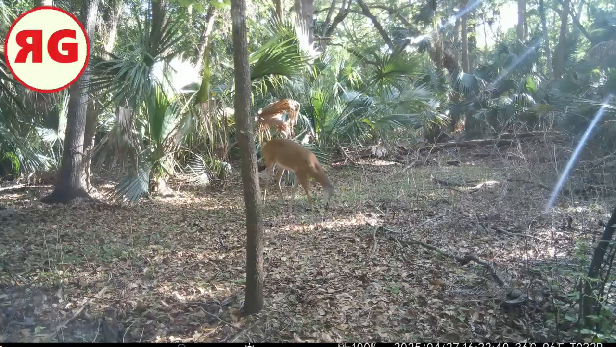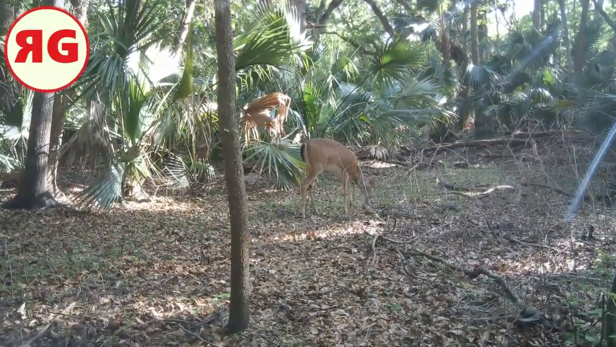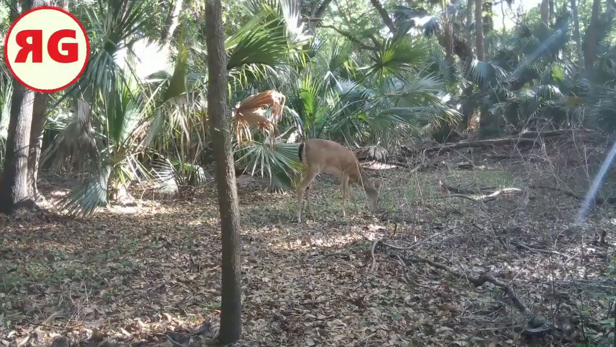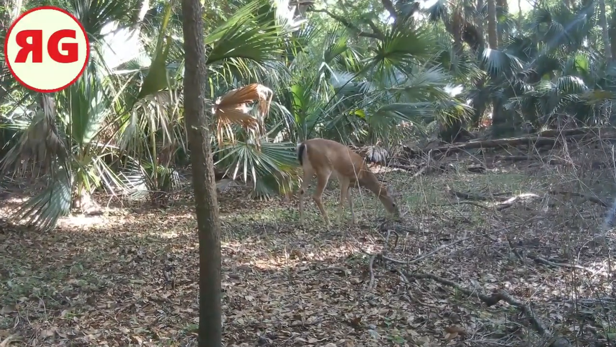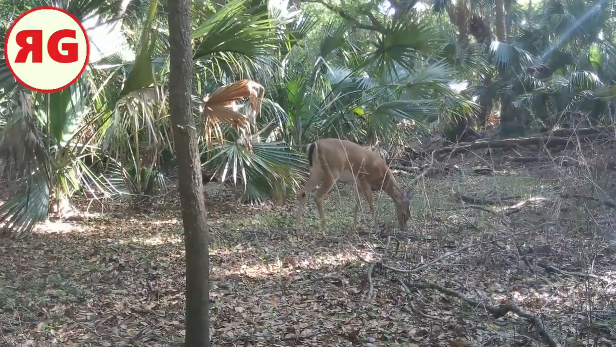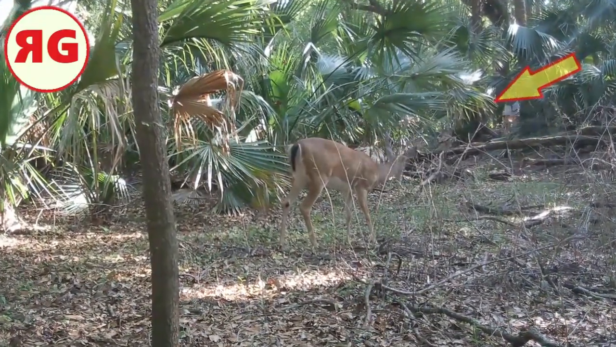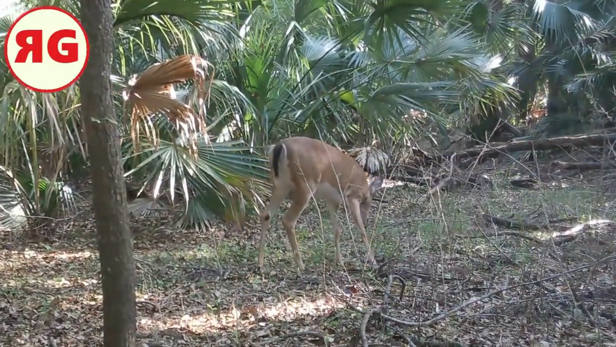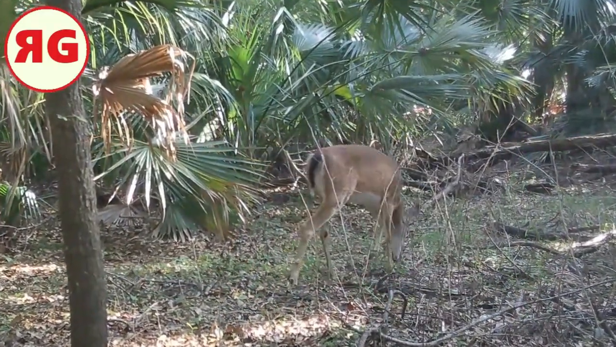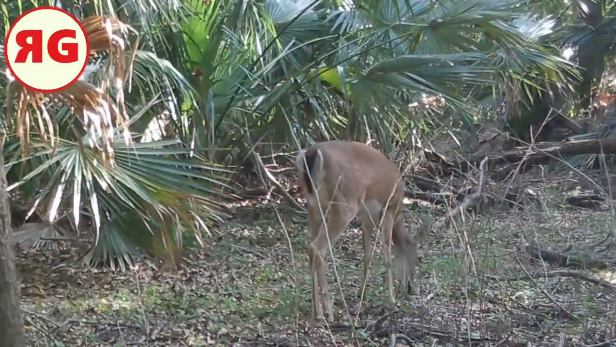You see this guy, or girl, I guess, I don't know, but he's over there. He's still browsing. But if you take a look at the direction that he's looking, see the arrow? There's going to be people walking by. Now if these people knew that deer was there, they would look and see it. They would be able to.